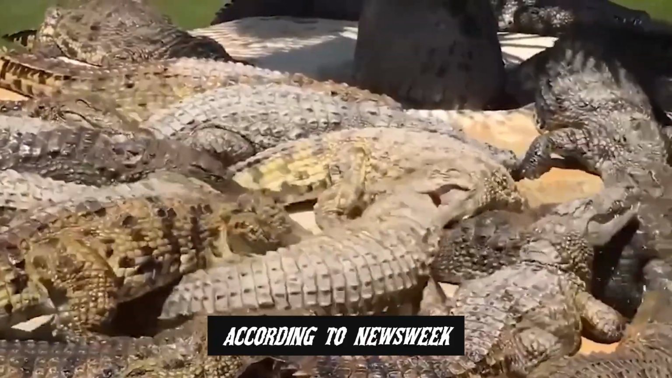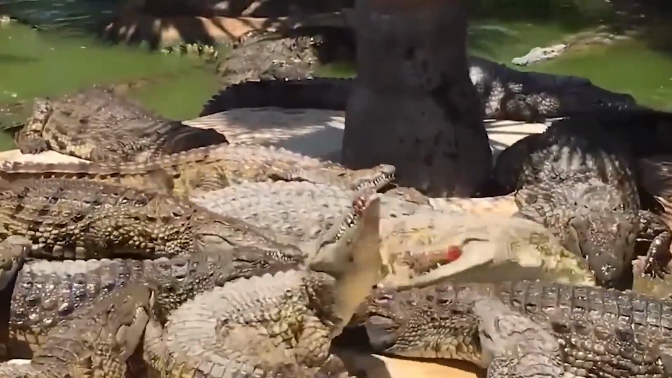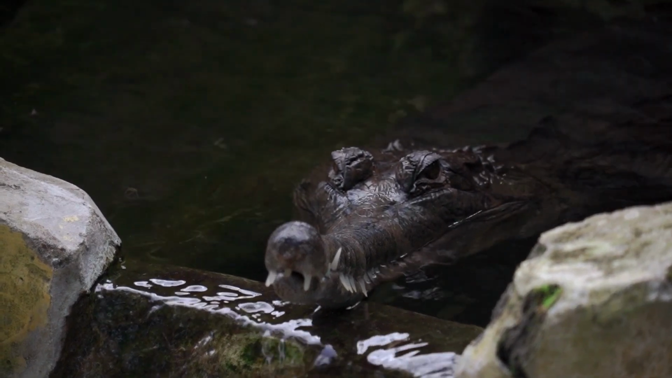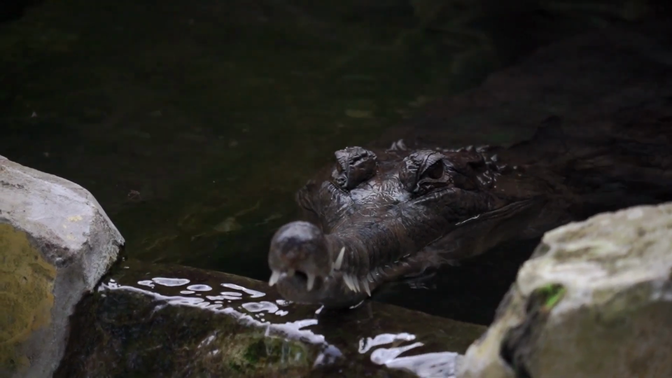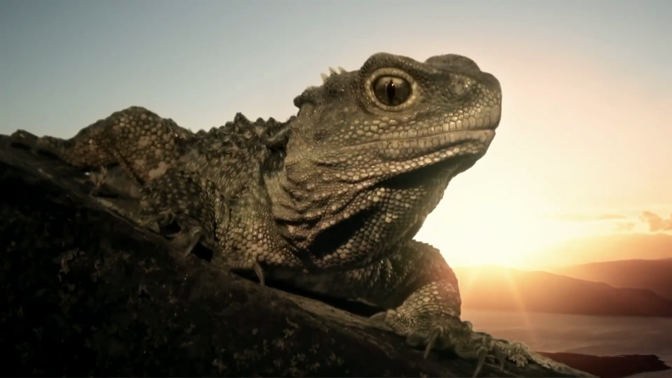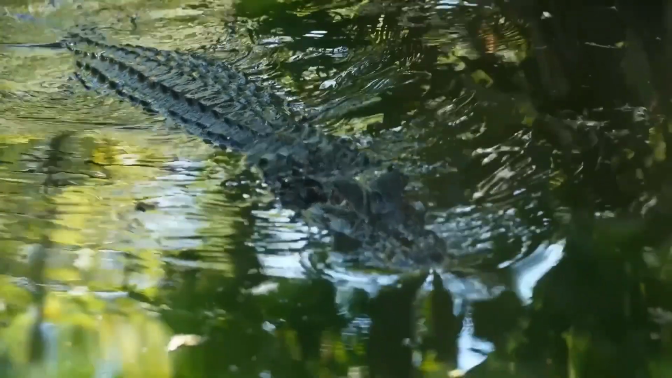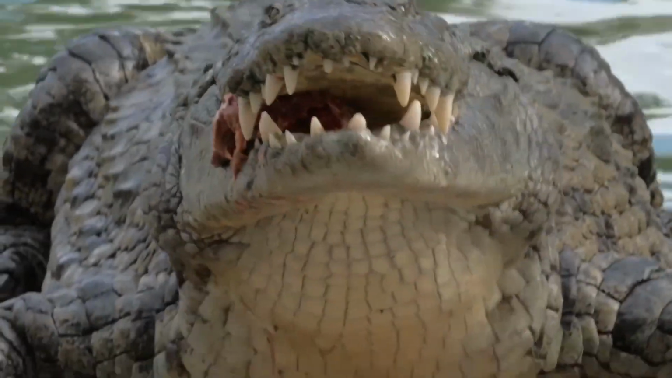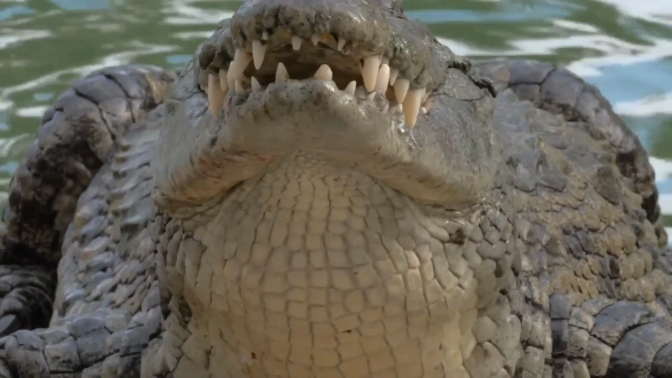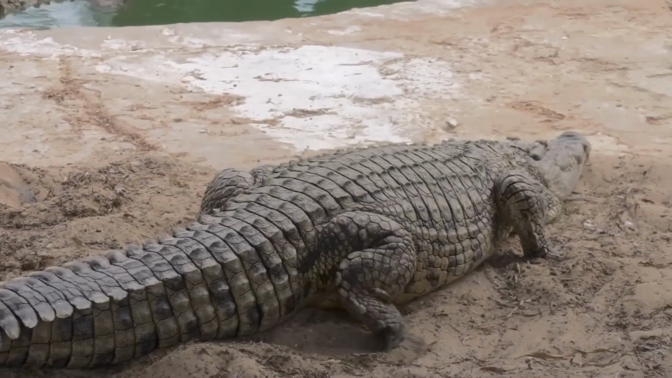According to Newsweek, alligators frequently engage in violent confrontation with one another over territorial disputes and mating rights, particularly during the season when they are attempting to reproduce. These conflicts typically center on mating rights and territory. Gators are capable of inflicting life-threatening wounds on one another, including the amputating of limbs and the gouging out of eyes, which can result in the death of the victim.